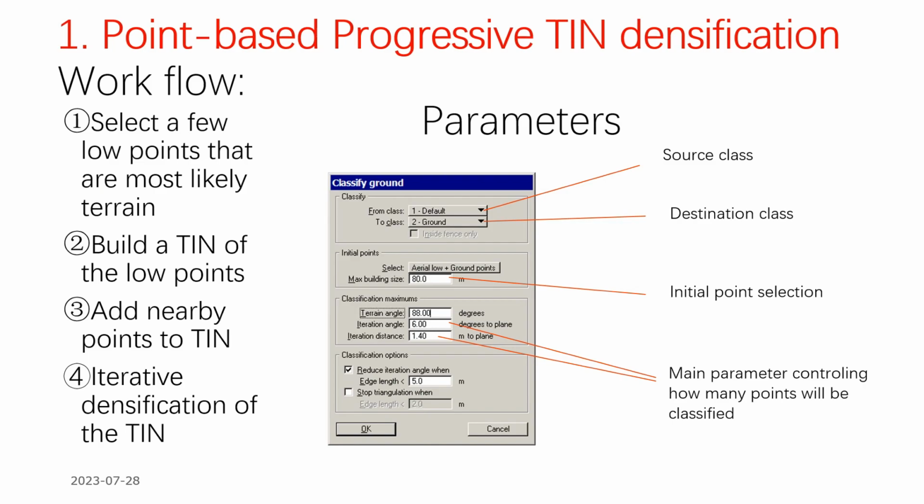TIN encryption is a very classic filtering method. It does not require a particularly large number of parameters, and the principle is relatively simple. What are its approximate steps? First of all, the point cloud of the entire survey area is divided into regular grids. The size of this grid often corresponds to the largest building size within this area. After the regular grid is divided, we select the lowest point within each grid as the seed point for the ground point. The seed points of the lowest points corresponding to all the grids are then grouped together.